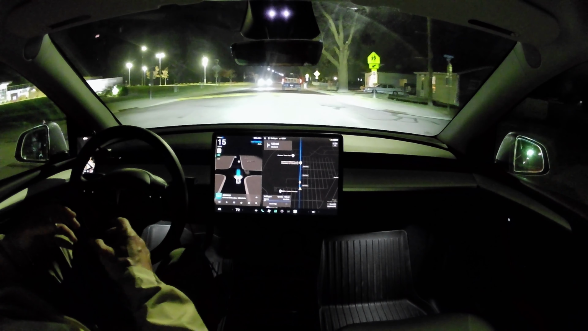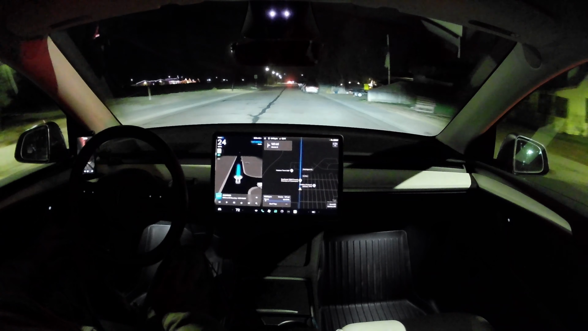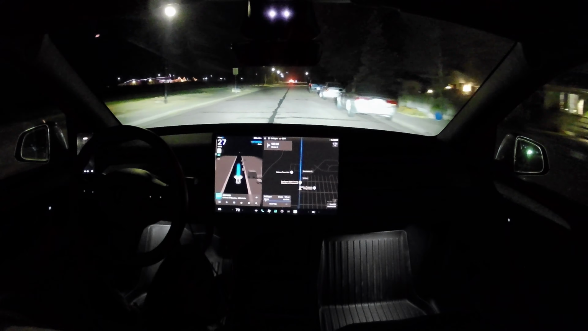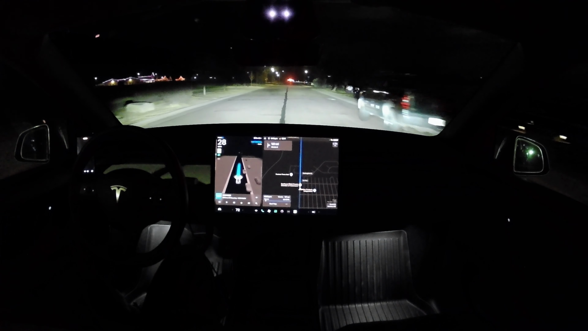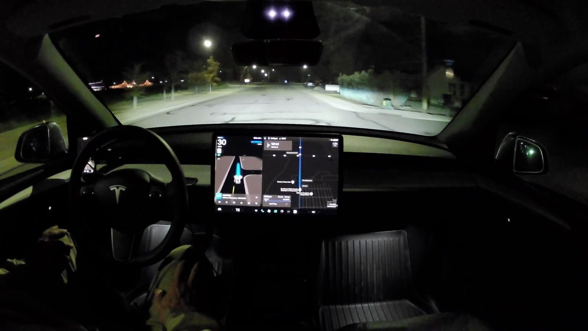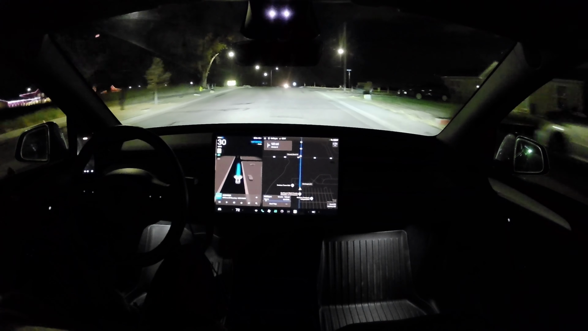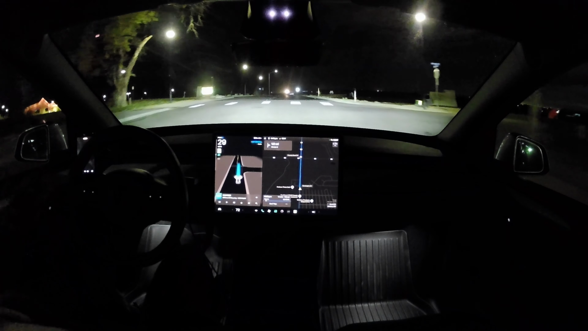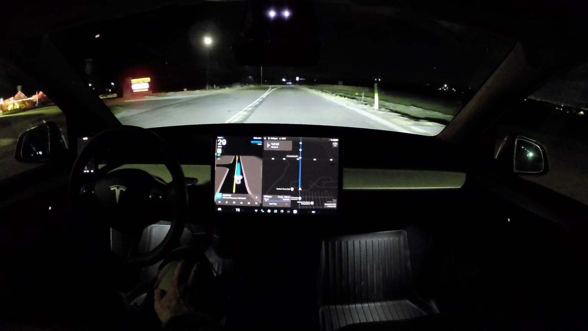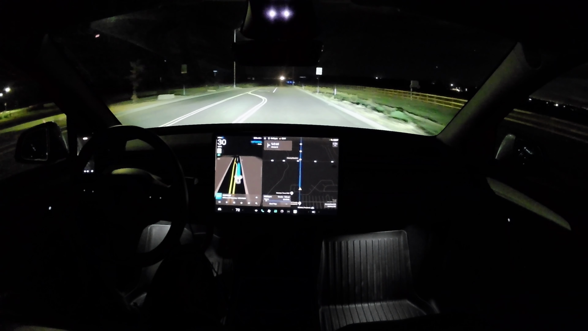Notice the speed limit's 20. We're doing 25, but we're following a vehicle also. Oh, that's a school zone, so it's 20 miles an hour in the school zone. Now this is an example of a county road, an unlighted, well-traveled county road. It's fairly well maintained, but there are no street lights or anything lighting this road. So this will be a good display of the LED headlights and how they operate.